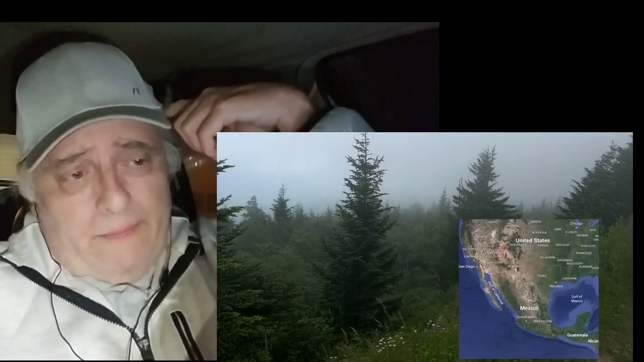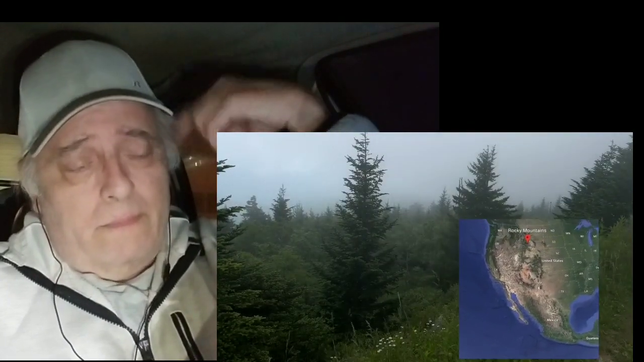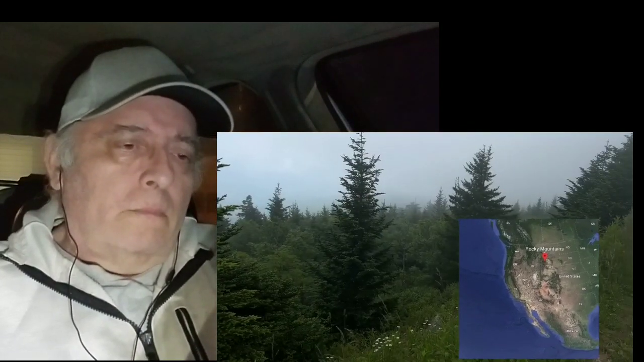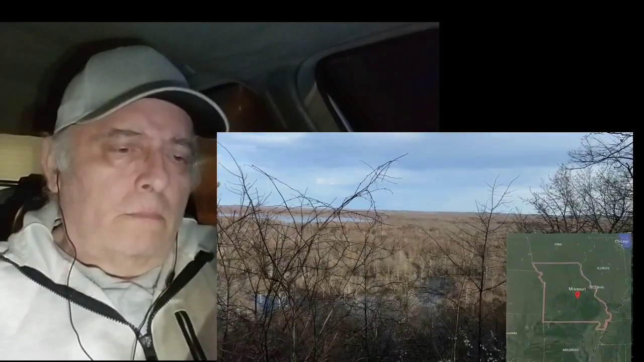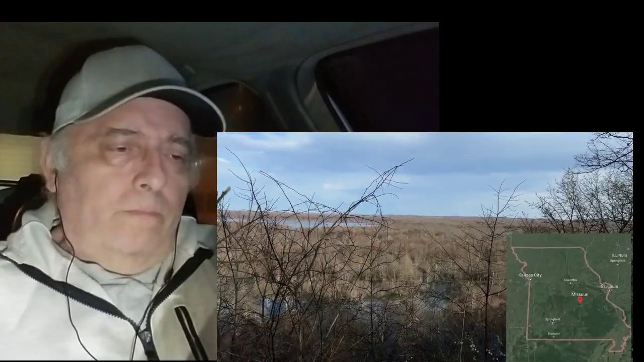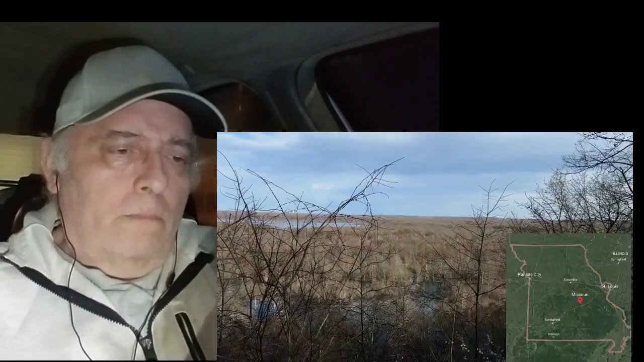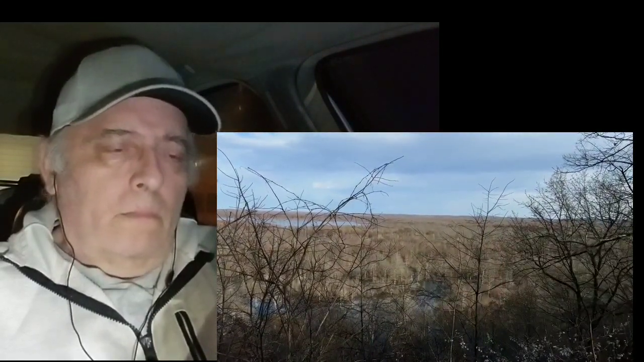Before extermination by humans, they used to live all over the eastern United States, but now they are mainly focused in areas of the Rocky Mountains out west. But this incident that I'm about to tell you occurred in my home state of Missouri, where mountain lion sightings have become more common in recent years.